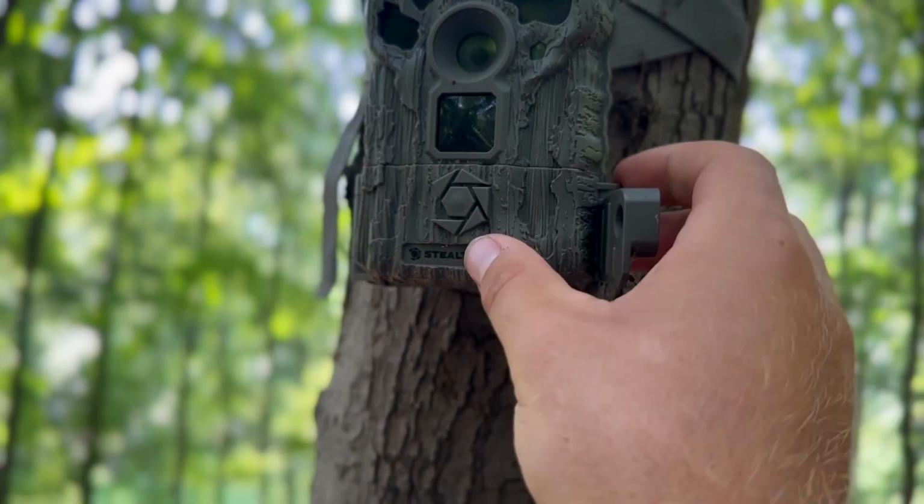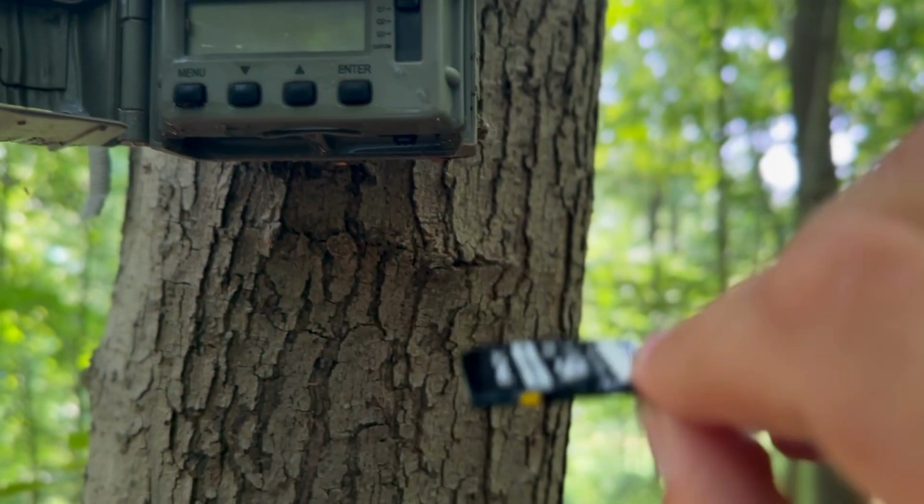Take a look-see here. Pull the card. Oh, that's not good. That card was wet. Why are you so wet in there?